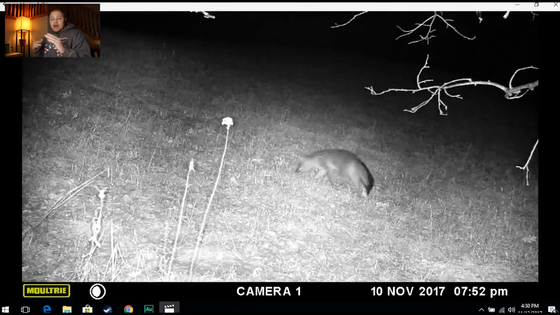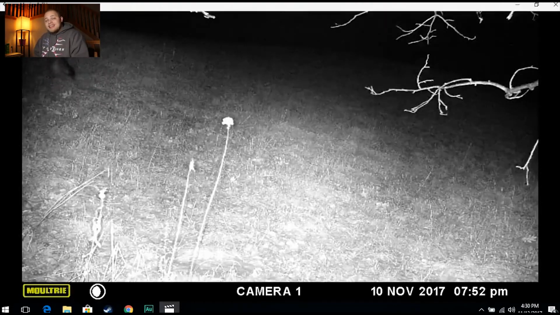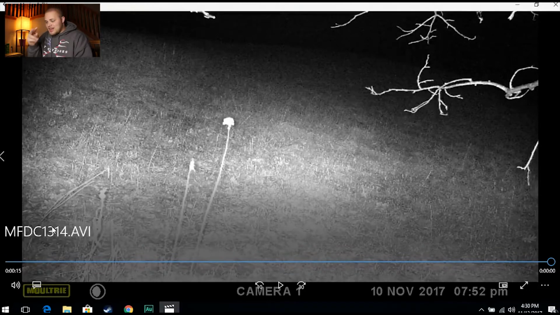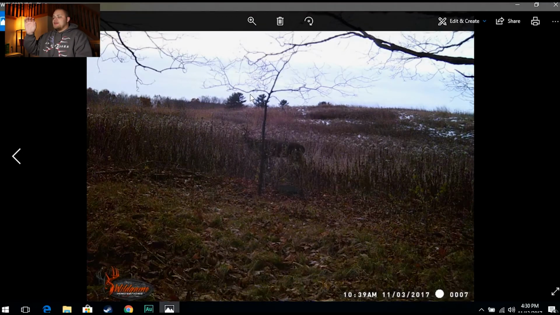Here's a video of one of the fox. There were multiple fox on my camera, multiple days. But sadly, I lost the video I wanted to share. He was down here in the corner, and he was playing with a mouse. You can see the mouse hop through the grass, its eyes lit up, and then you saw him trying to eat it. It was awesome. Really cool video. Unfortunately, file management was off point. Anywho, on to the last thing.